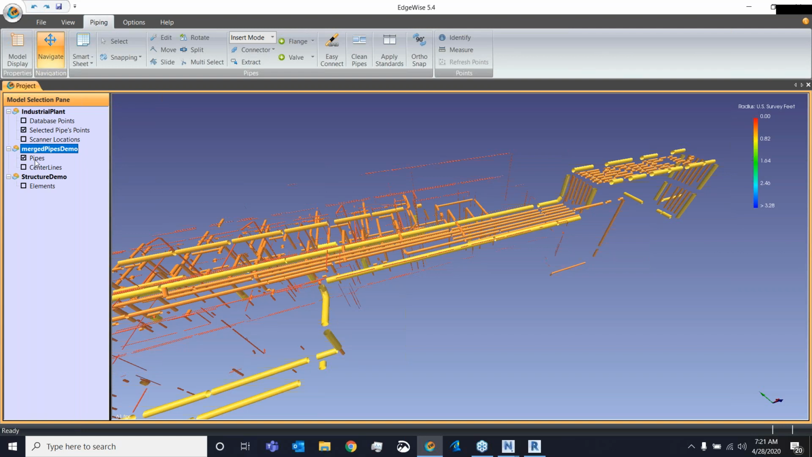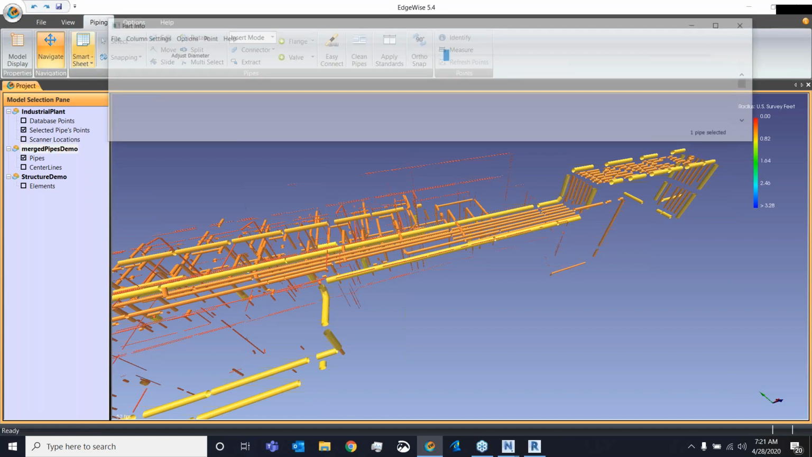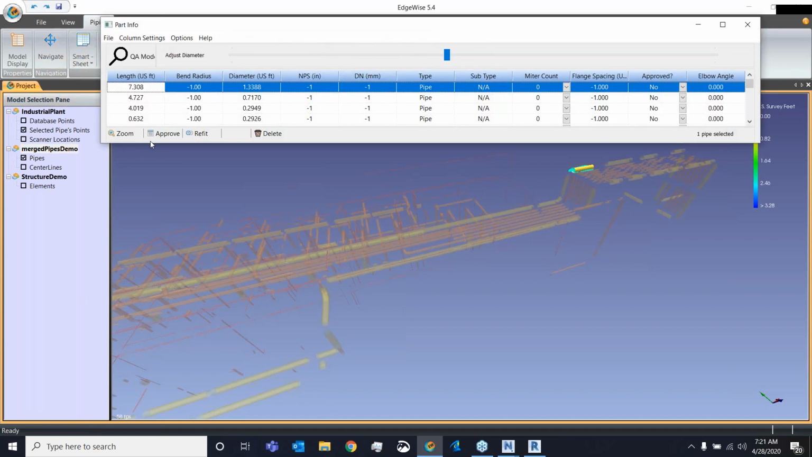All right, so the first thing I want to do now that I have my raw extracted model is talk about our QA tools. We put a lot of time and effort into developing some pretty remarkable QA tools, and the first one I want to show is the part info spreadsheet. This is an intelligent spreadsheet that links my numerical data back to my visual model. Any changes I make in one will be mirrored in the other and vice versa.